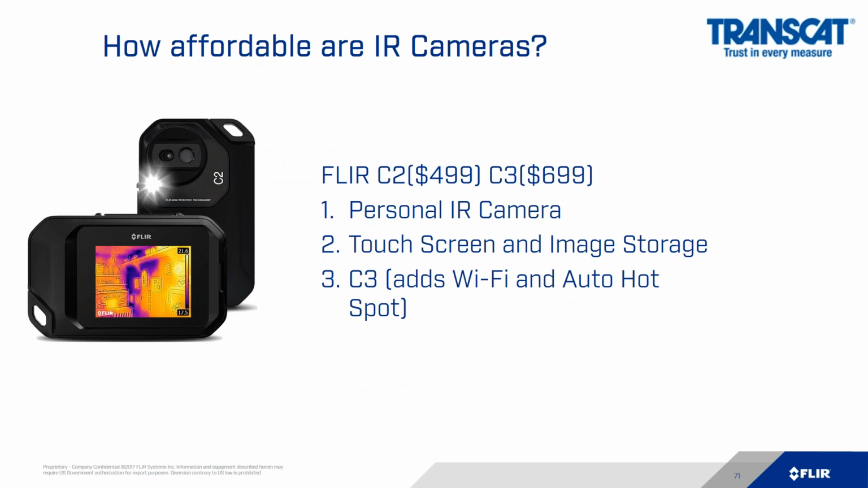You know, the question I ask is, how affordable are infrared cameras? Well, at FLIR, we have 2 models here that are below $1,000. They're the C2 and C3. The C2 is at $499, and the C3 is $699. And the value of these, they're small, they're compact, they're portable, they fit in your breast pocket, they fit in your pants pocket.